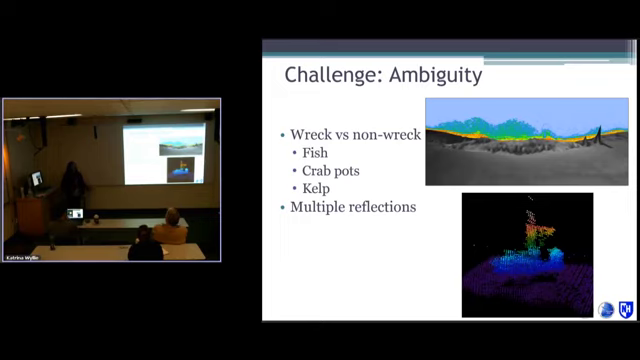Yeah, not much you can do about that right now. More work needs to be done to minimize the ambiguity between what is actually wreck structure and what's a fish, what's a crab pot, kelp. They've got little air bubbles too. So that ambiguity still exists. I don't have a solution for that one.